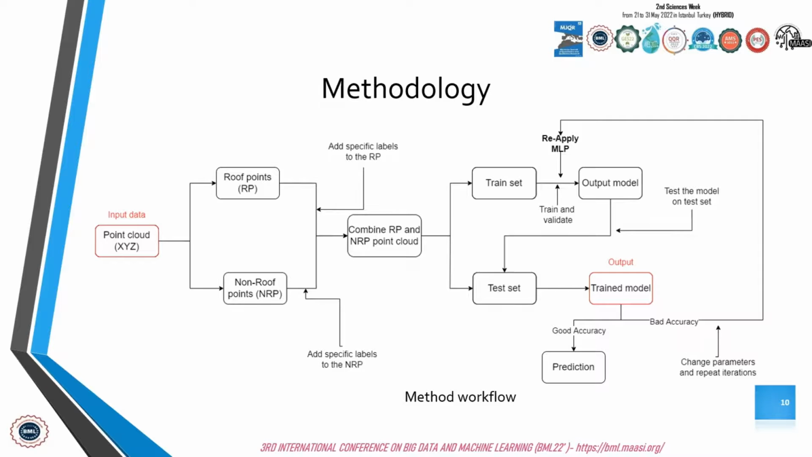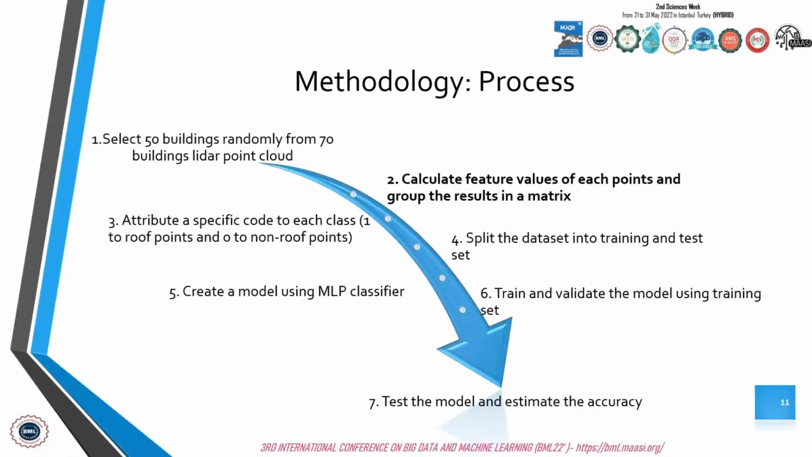To sum up, the process adopted in this paper: we select 50 buildings randomly from 70 building LiDAR point clouds. Then, in the first step, we have directly attributed a specific code to each class and then split the dataset into training and test sets. After that, create the model using the multi-layer perceptron and train and validate the model. Then we have estimated the accuracy of the model.